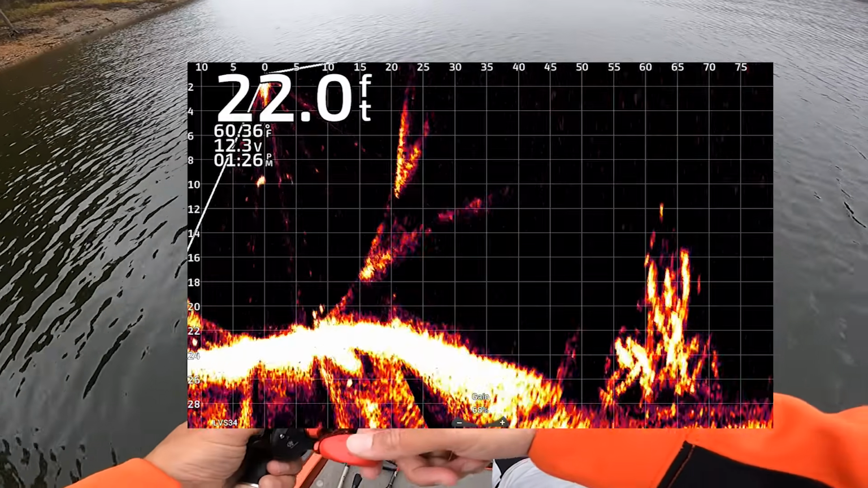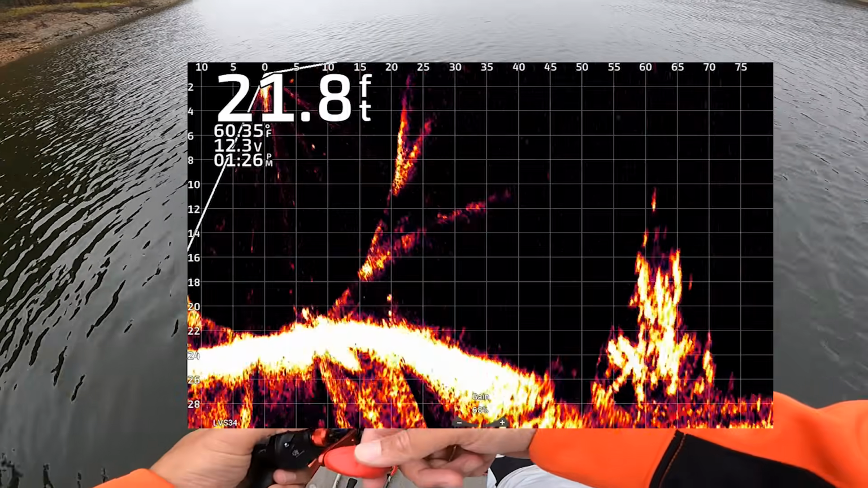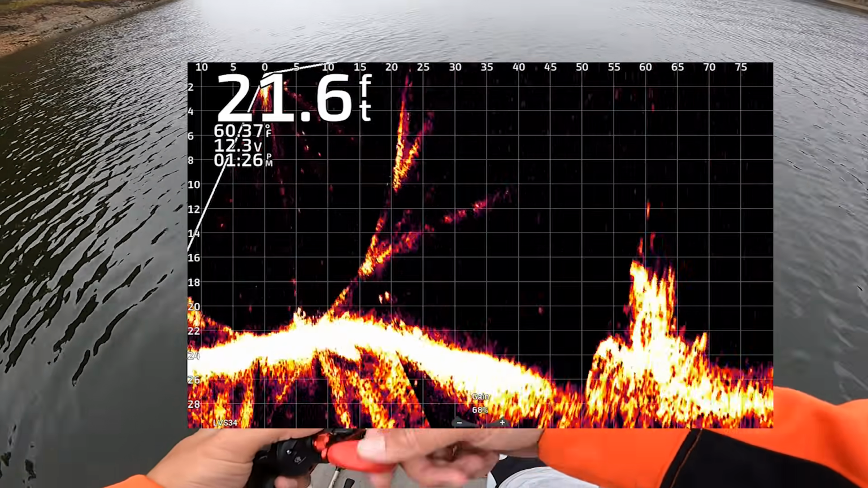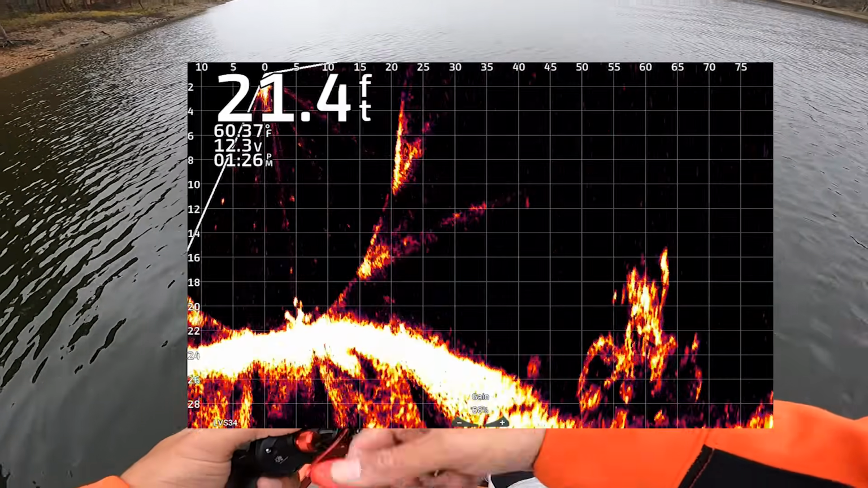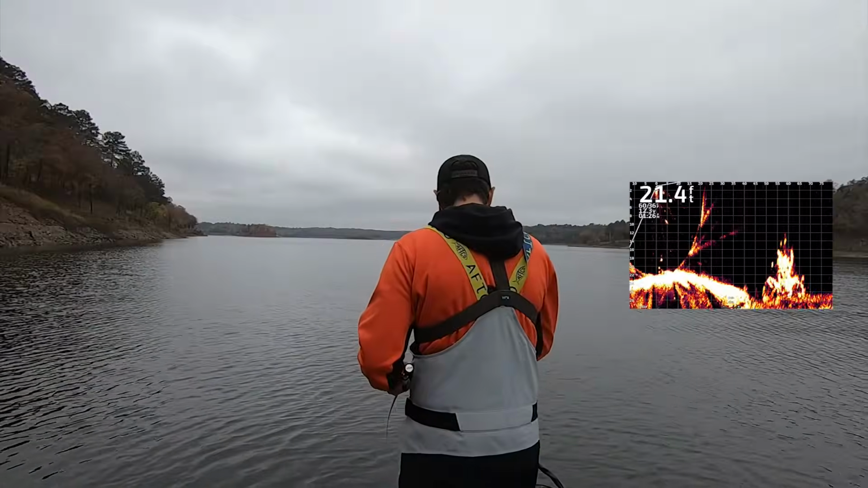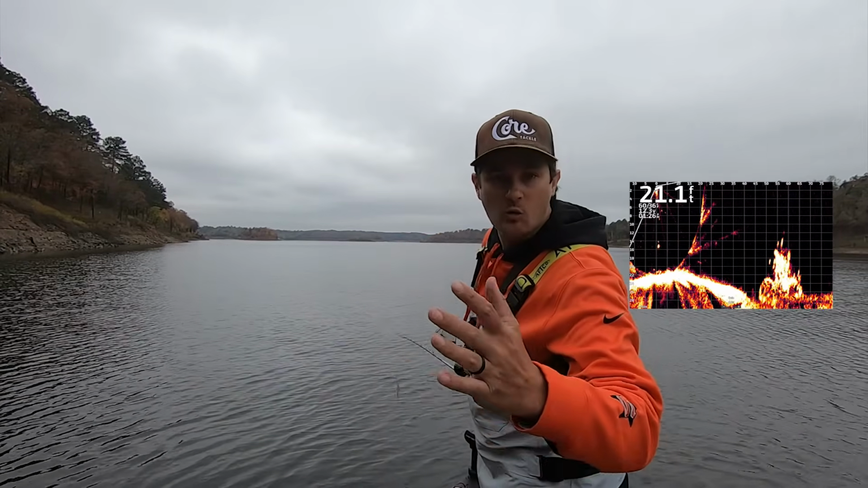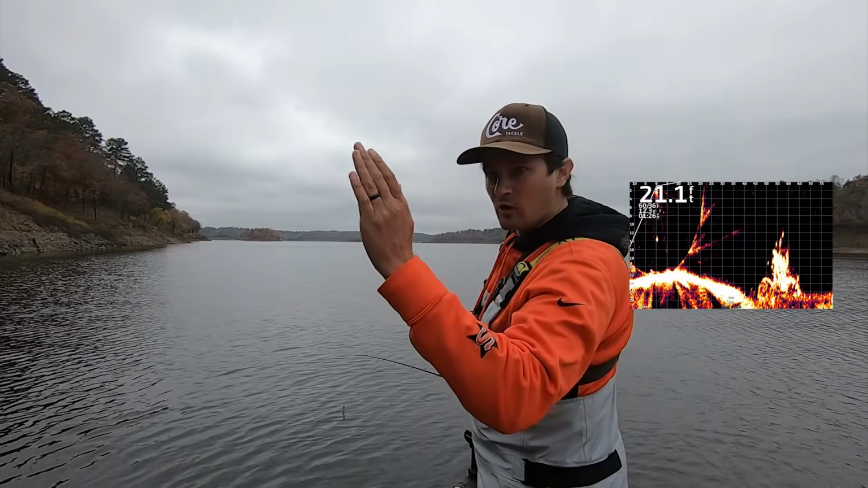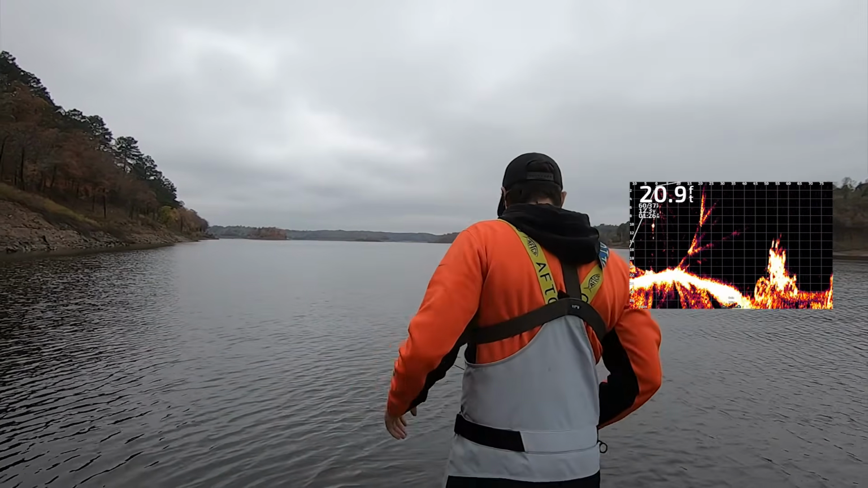There it comes. See, now, there it is right there. Okay, one thing too, guys, y'all didn't see it real well, because the cone's so wide on these things, you've got to almost nail it right down the middle. The Lowrance cone is tighter, okay?